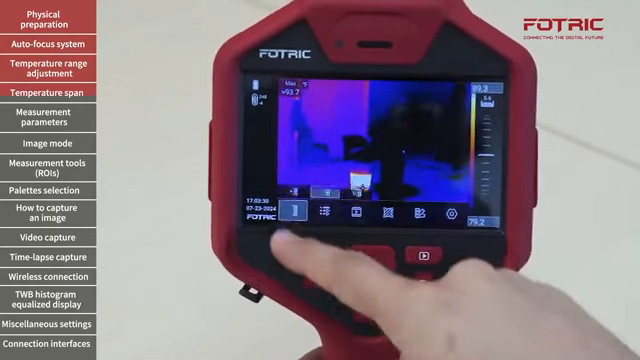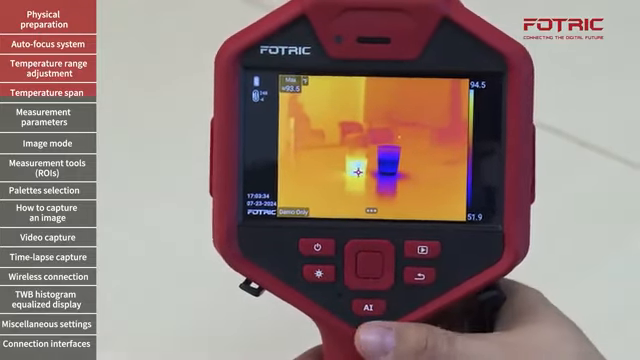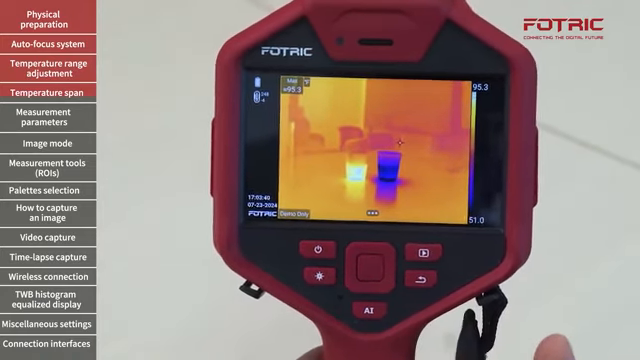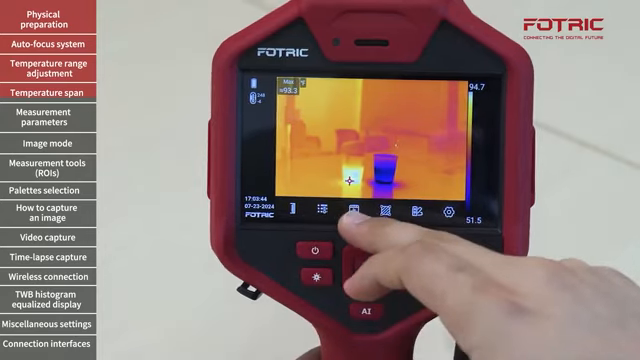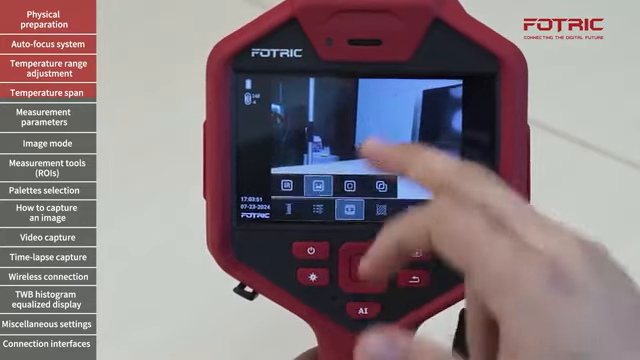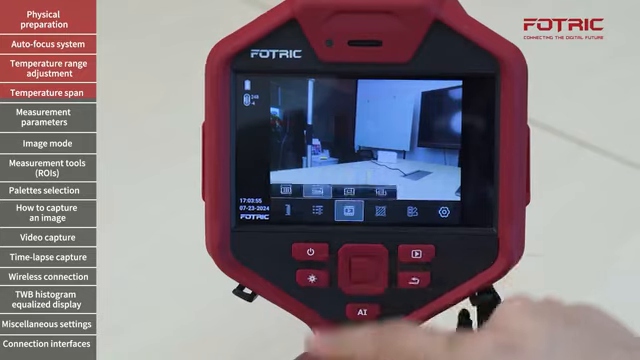I will return to auto to have a better picture over here. I'm going to focus the camera once more. Now, the camera also comes with multiple image modes. To access those image modes, I can go to the third icon on the screen. I have infrared, I have digital, 13 megapixels to get good clear pictures.